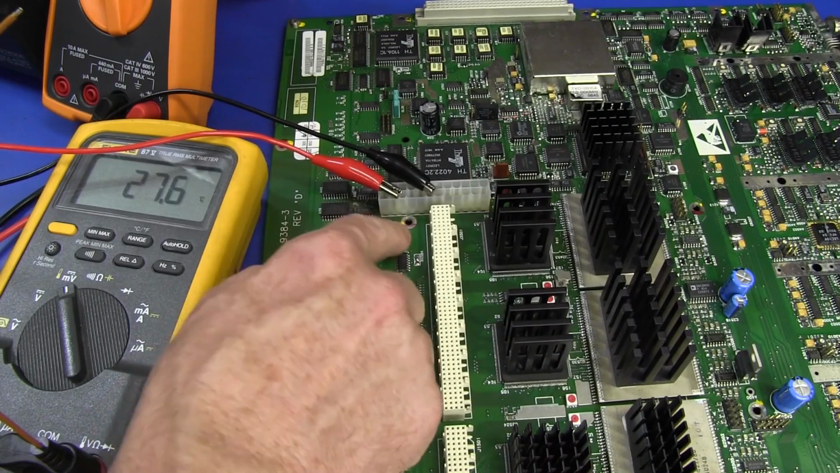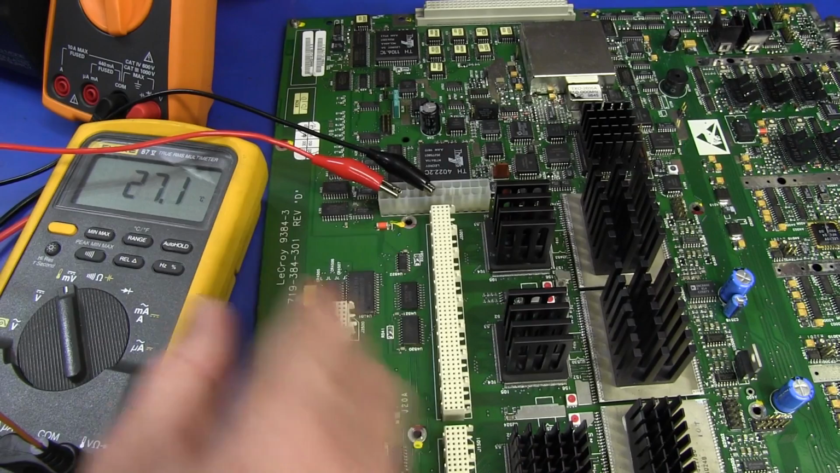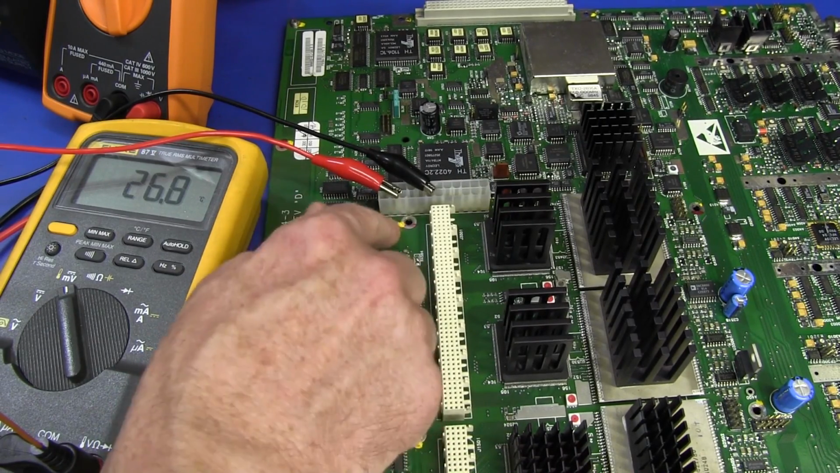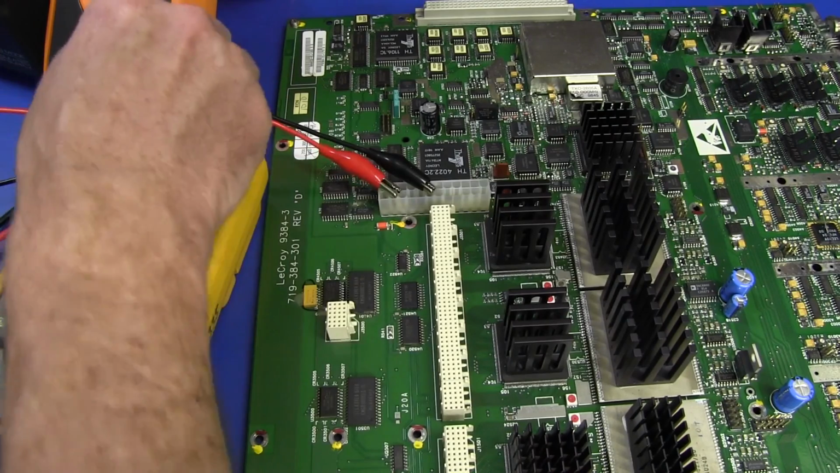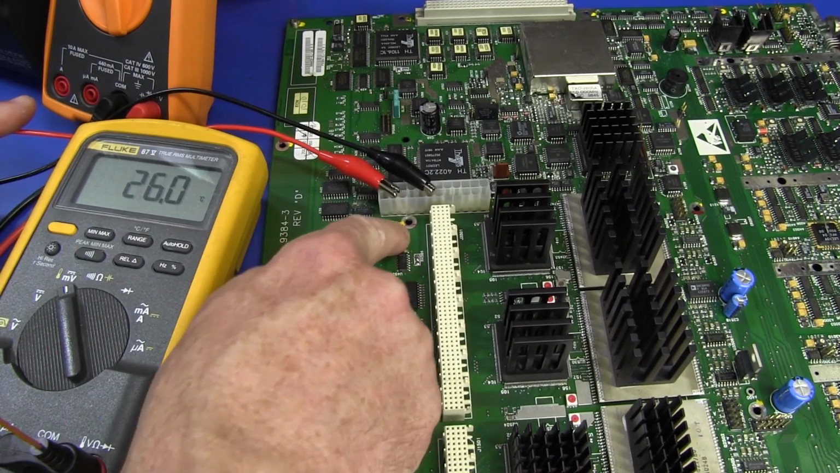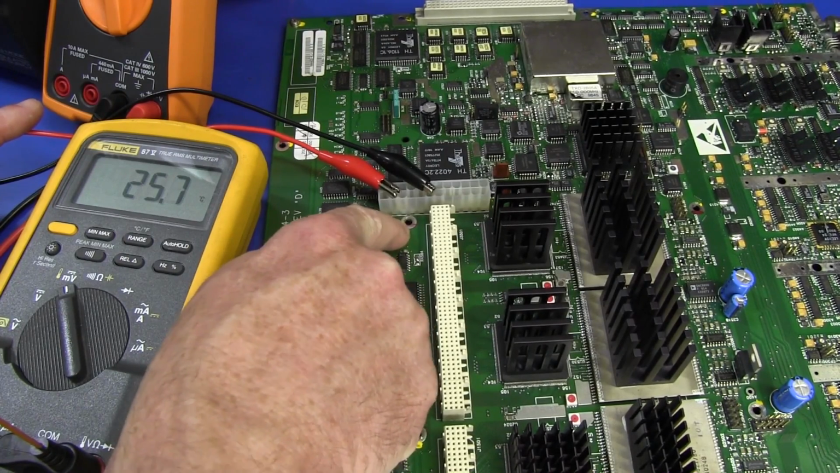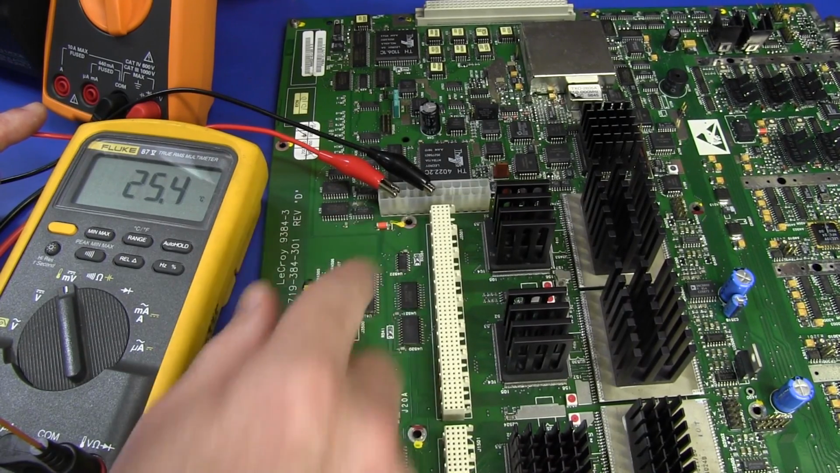But who knows? Unless you had the CAD files for this thing and can check, or you dissected it, or you x-rayed it, or something like that, you don't know how close those are. So it's not out of the bounds of possibility that when this thing was dropped, there could have been pressure on a through hole, a mounting pad like that, and it could have crushed the internal power planes.